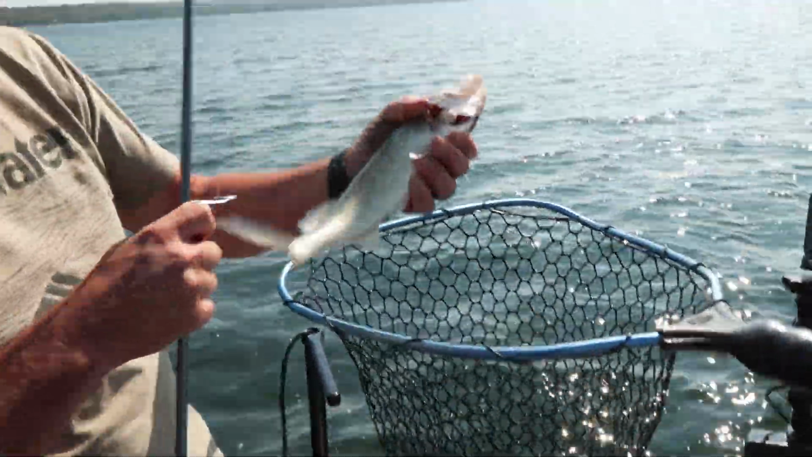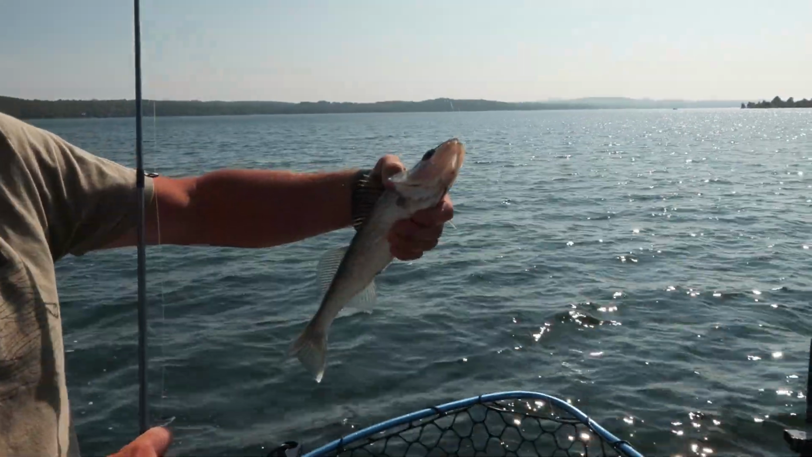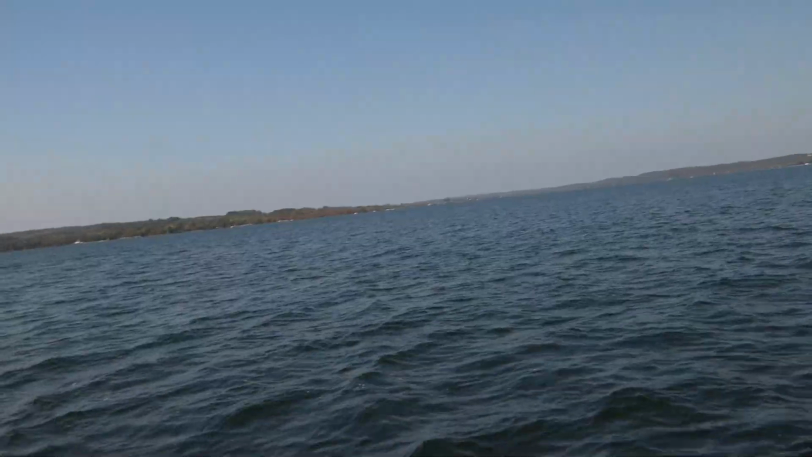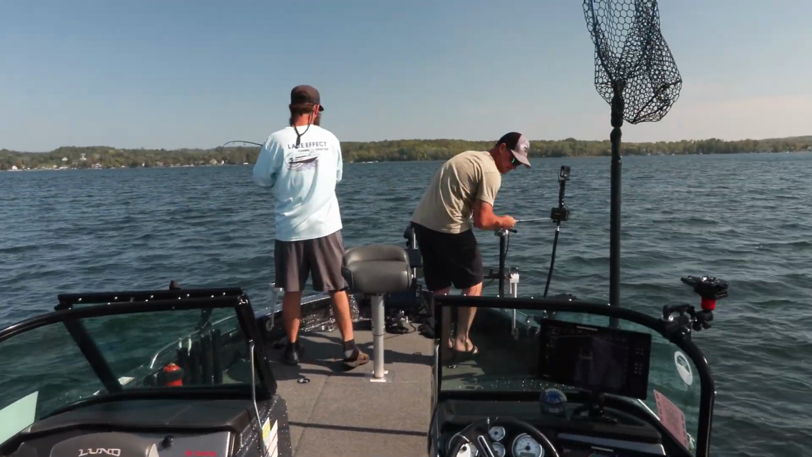Perfect. Perfect. Lake Leelanau, glide bait fishing, can't beat it. Absolutely. Thanks for coming to play. There he is. Fish on.